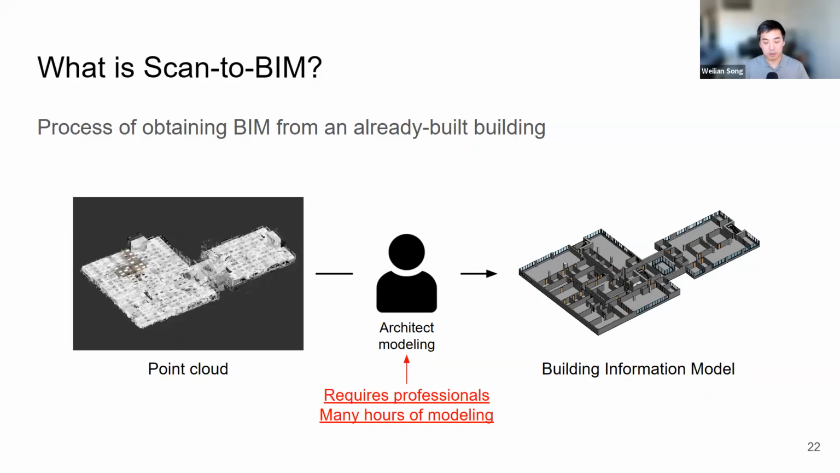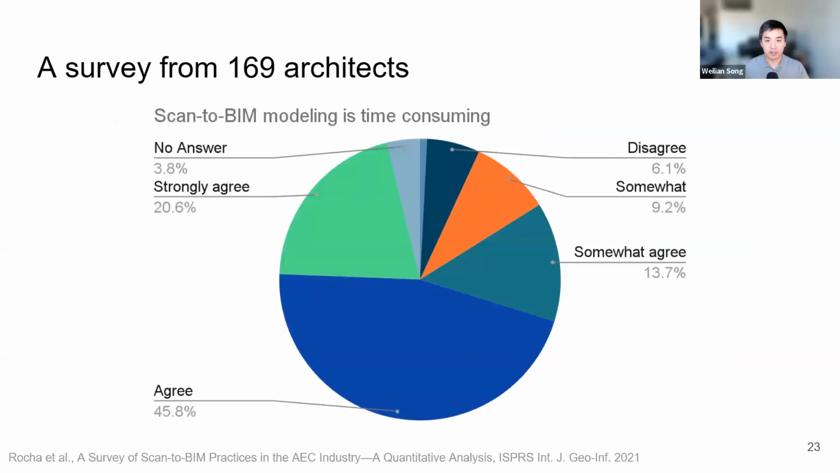Now, this scan-to-BIM process, as Roger mentioned, is a very labor-intensive task. You would need at least professional architects with this training, and also many hours of modeling time to perform one building. And this is a sentiment shared by architects as well. According to a survey done on 169 architects, over 3/4 of them agree that this is indeed a very time-consuming process.